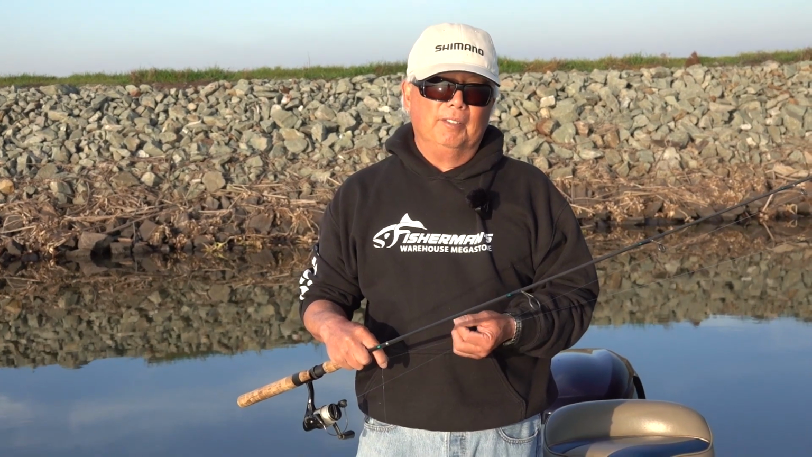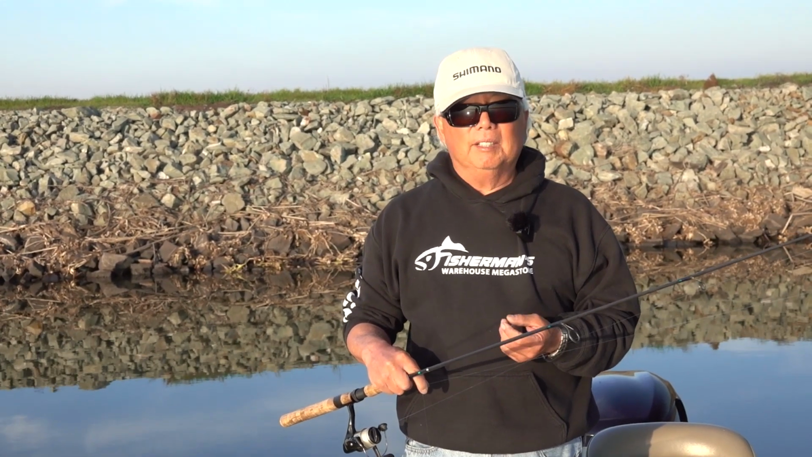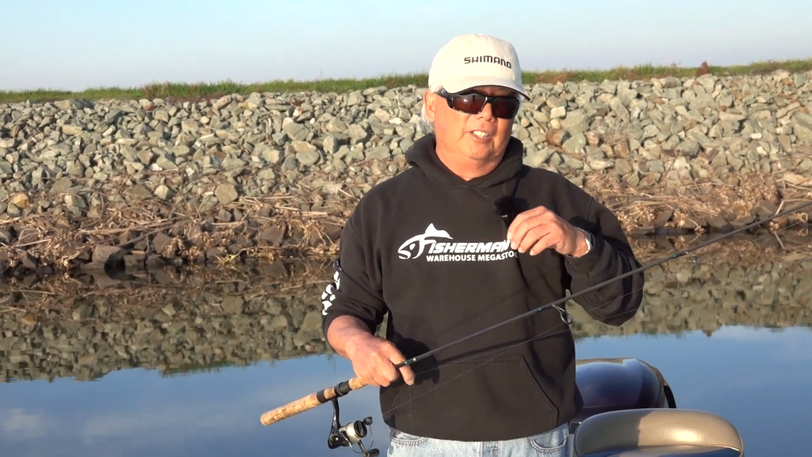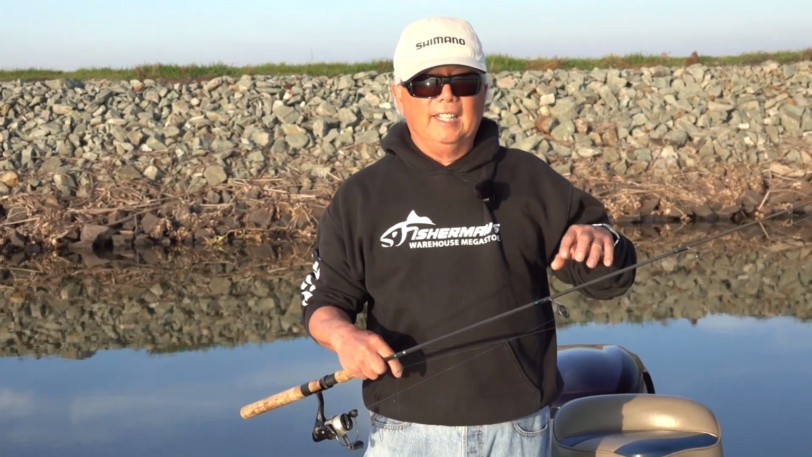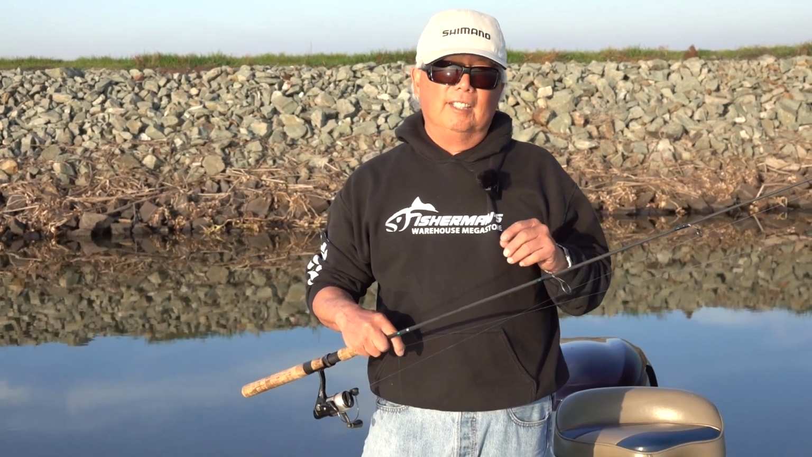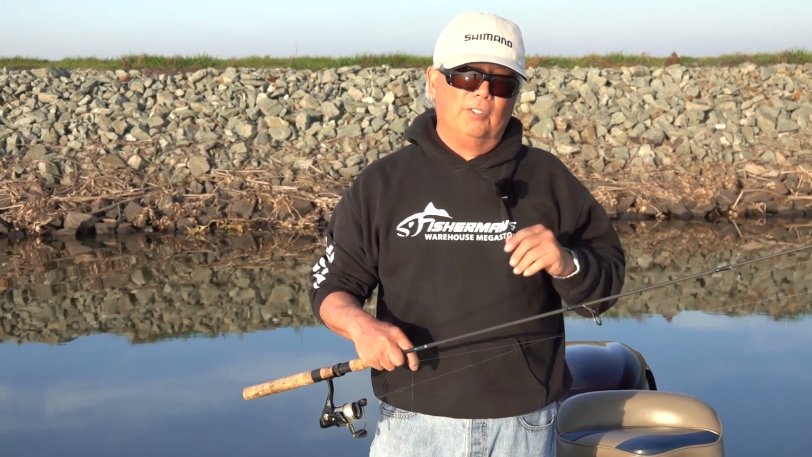I'd rather use the fluorocarbon or mono. Mono stretches more, it floats, it drops slower. So instead of suspending that jig with a bobber, a lot of times they're a little bit deeper and the bobber's just too hard to do it. I'll use a lightweight with mono and it'll actually slow the jig down and it'll float down a little bit